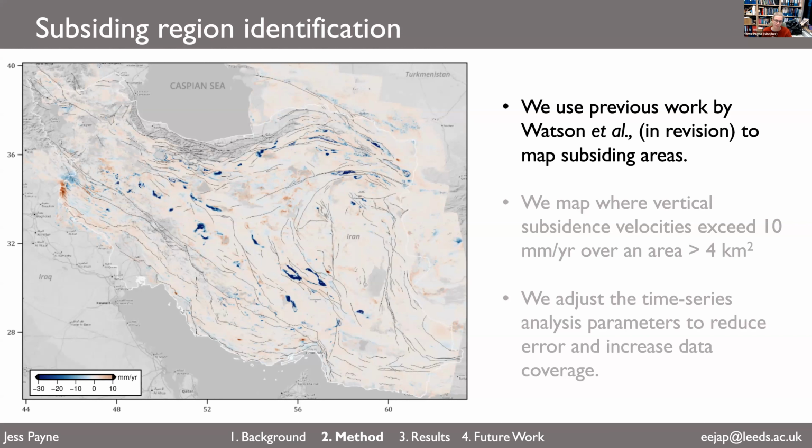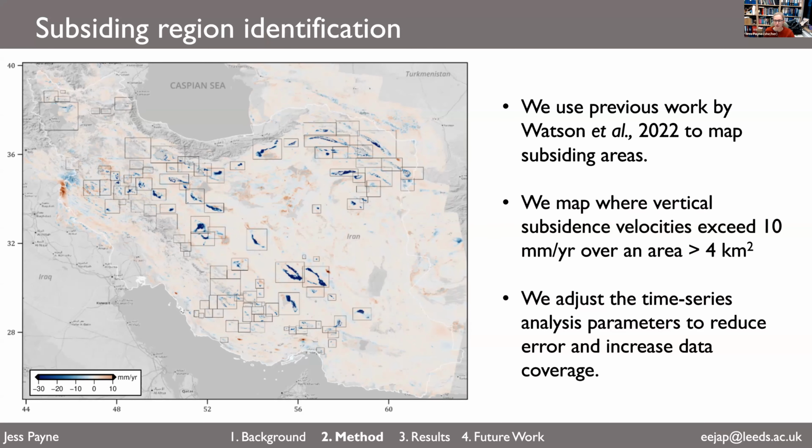The deep blue areas show where the ground is moving down quite quickly, and the redder colors are where the ground's moving up. This velocity field was completed to monitor and look at long wavelength tectonic deformation over the time series, not focusing on these subsidence regions. So it was a low resolution product, but it was really useful for picking out where these subsidence zones are happening. So we mapped where we can see vertical subsidence velocities exceed 10 millimeters a year over an area of 4 kilometers squared. And here they're outlined in these boxes, which you can see across the map.